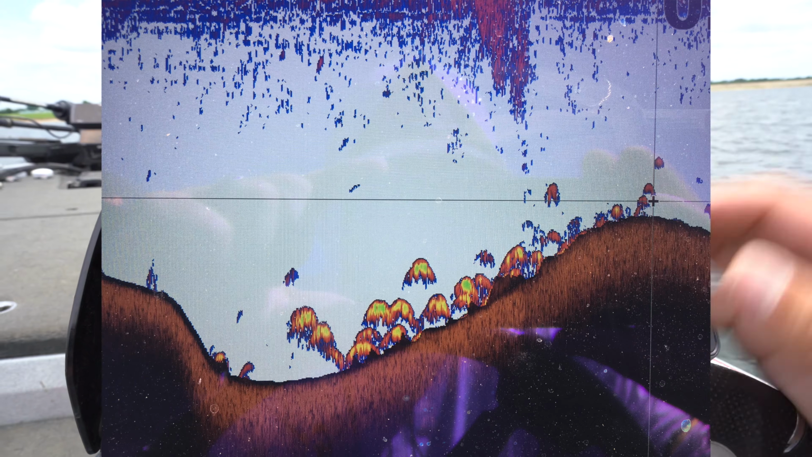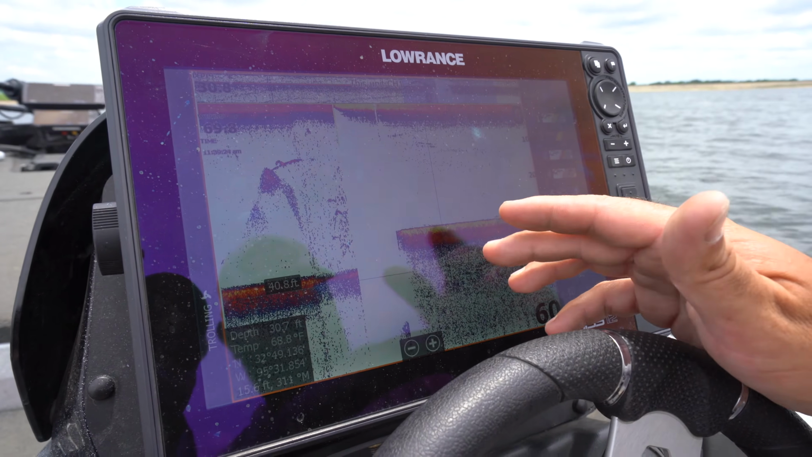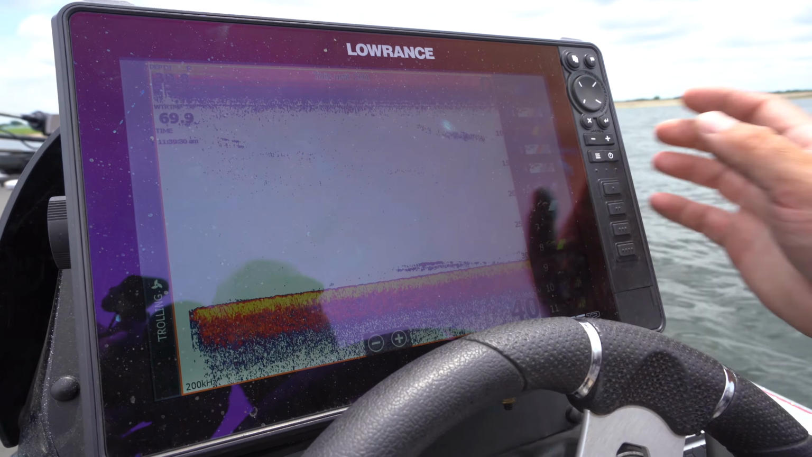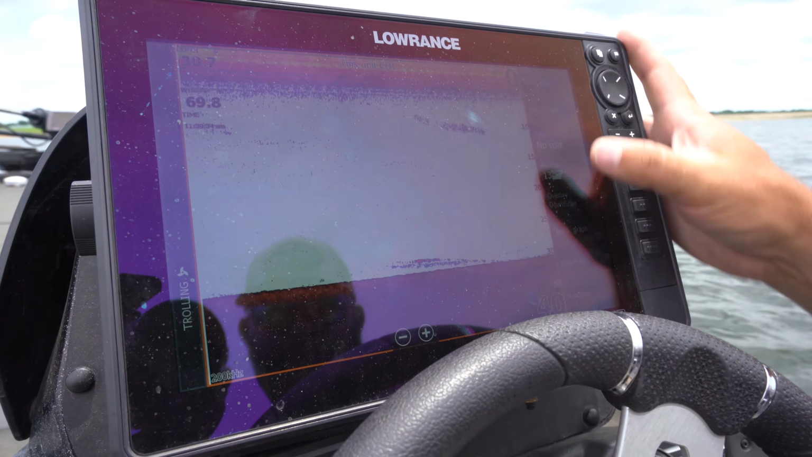A lot of people, it comes set on number 1 with the yellow, reddish orange and bluish purple colors. That's kind of the standard Lowrance setting when you get the unit out of the box. But I actually prefer palette 13. But that's a personal preference, though. You can pick whatever you want.